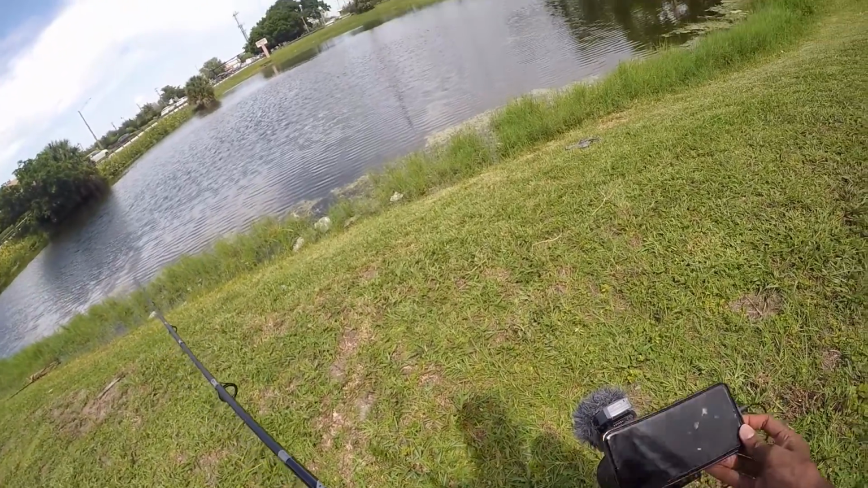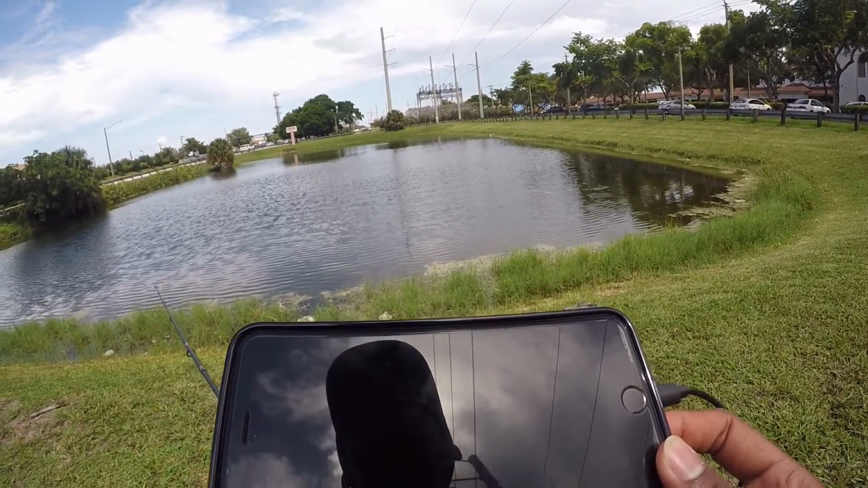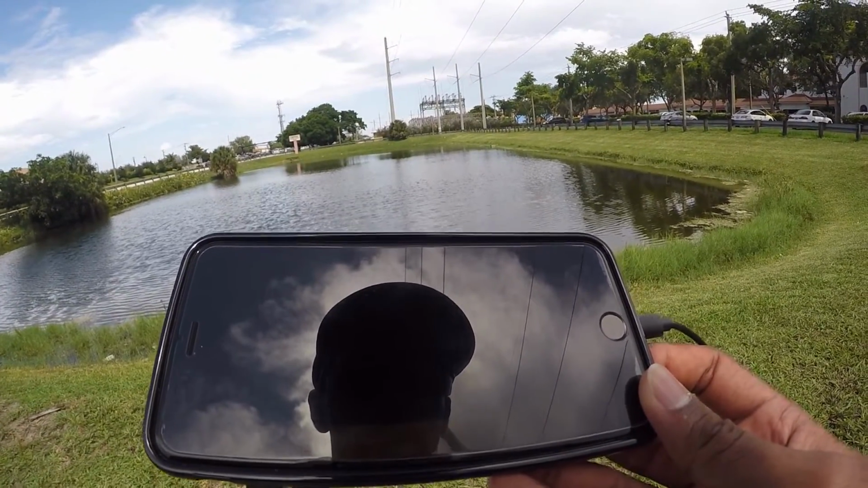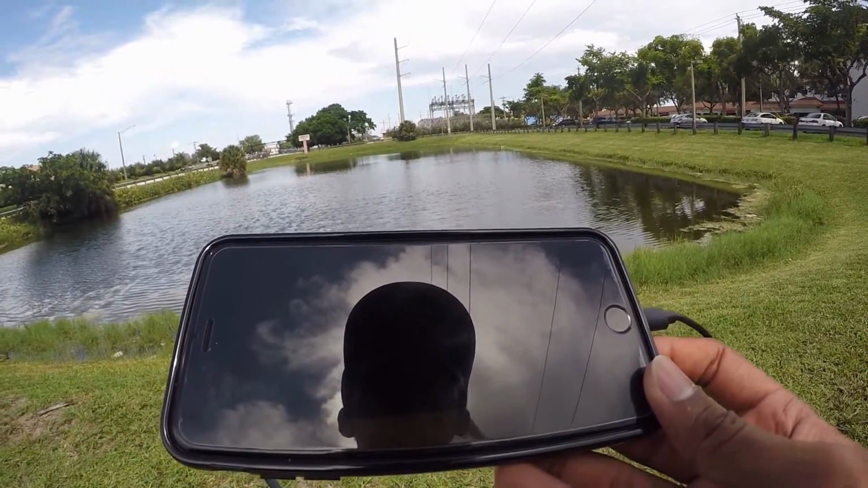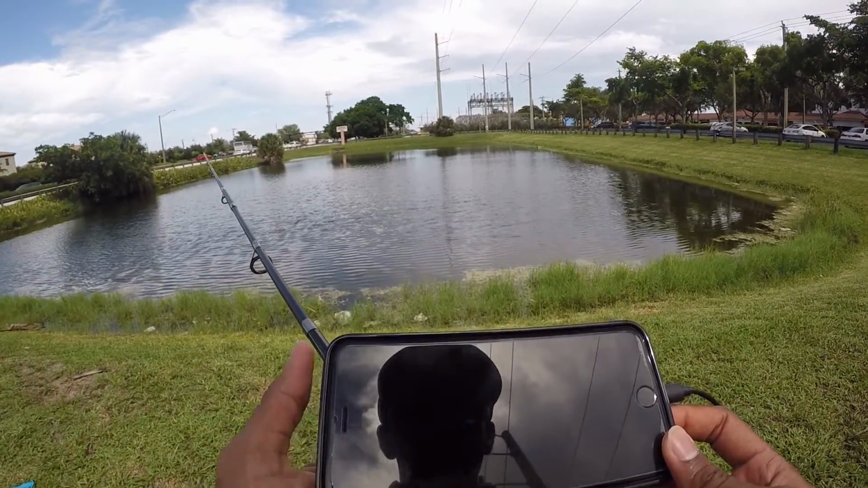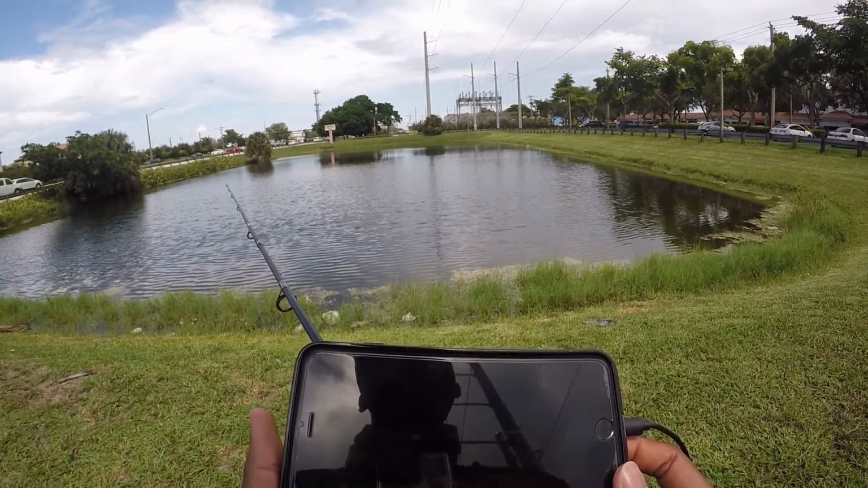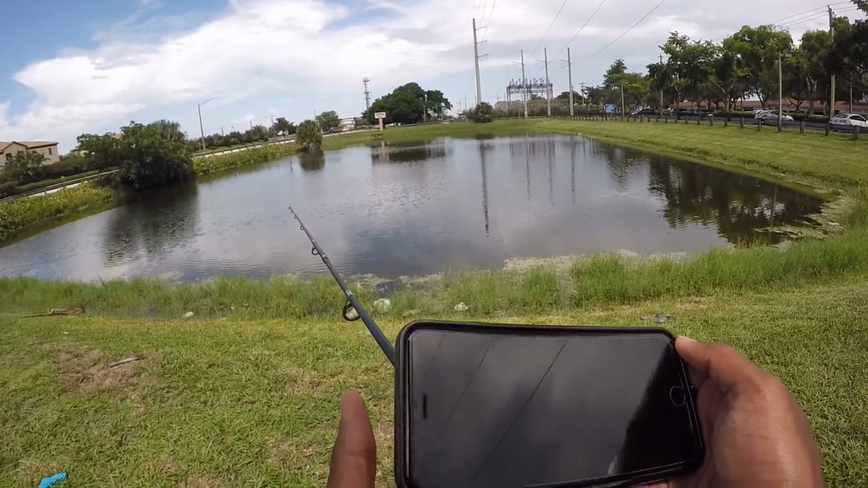Okay, we're marking a school of fish right here. One of the fish is in 7.3 feet. One is 9.7. Just marked another one, 6.7. That's pretty awesome, man. You could actually get an idea of where these fish are sitting. Marked another one, 6.3.